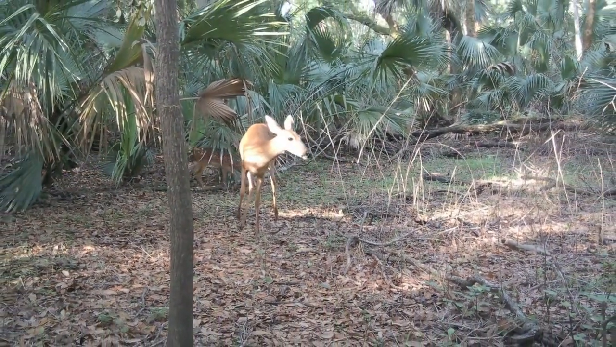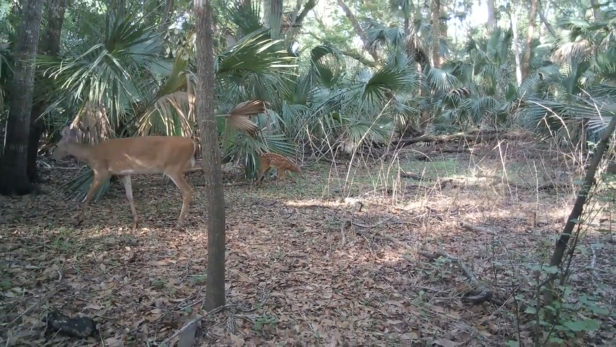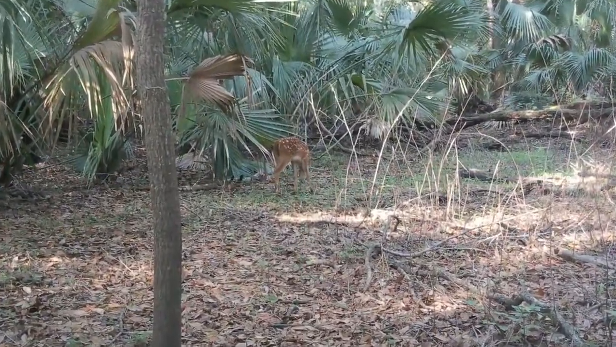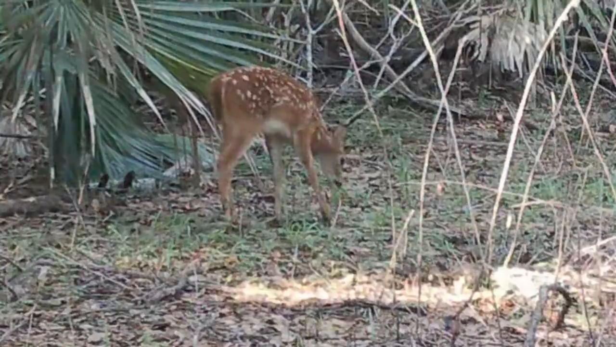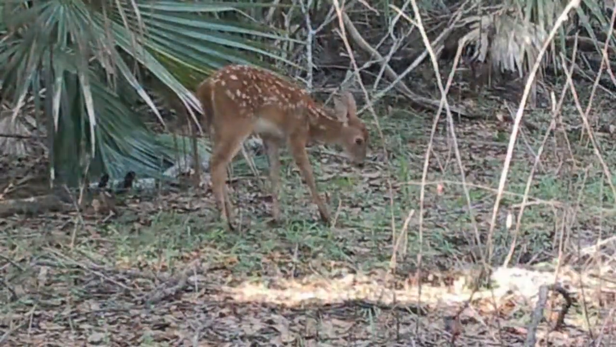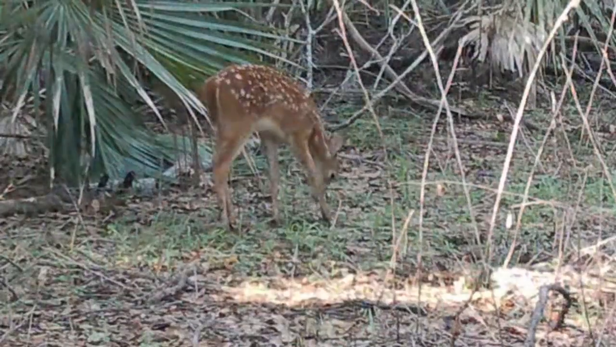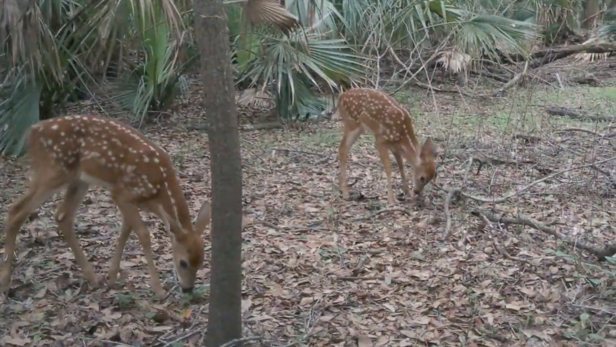Here's a deer cruising through. Got a little one in the back there. But you know how the kids are. The mom's like, alright, stay with me. And the little one's like, yeah, whatever. I don't know how they know what to eat. I guess mom shows it.